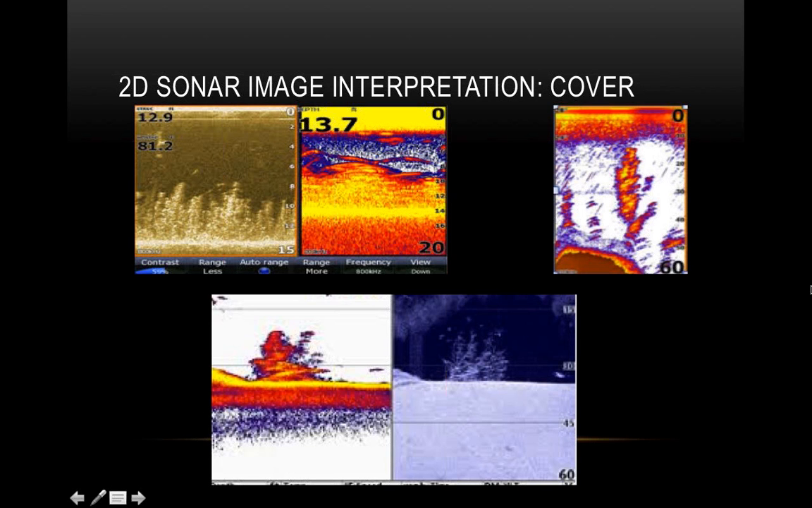Okay, so let's talk about cover, figuring out what cover is. And I've added some screenshots of downscan in here too, because you can see the definition. You can actually see the little details of what we're looking at on the 2D.